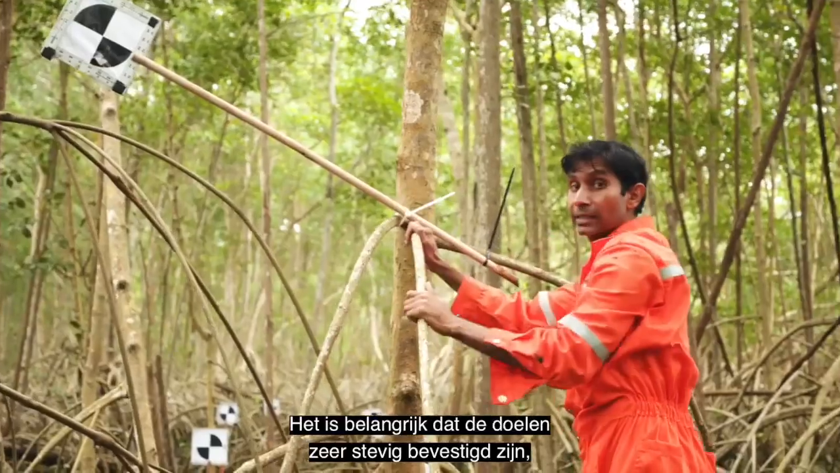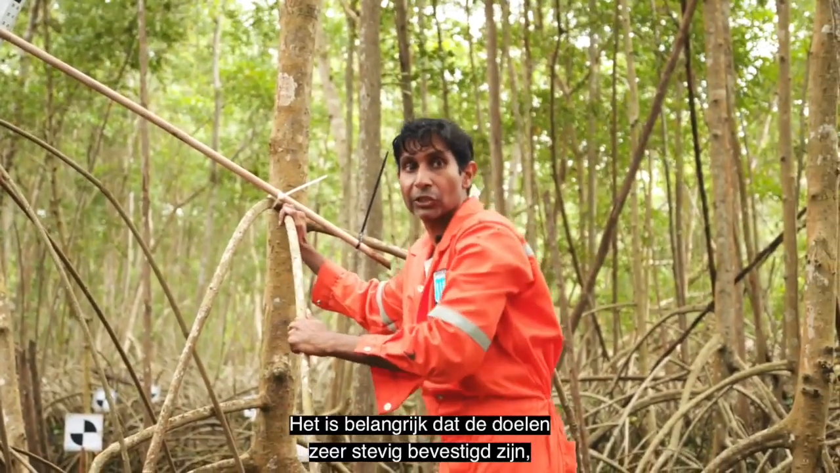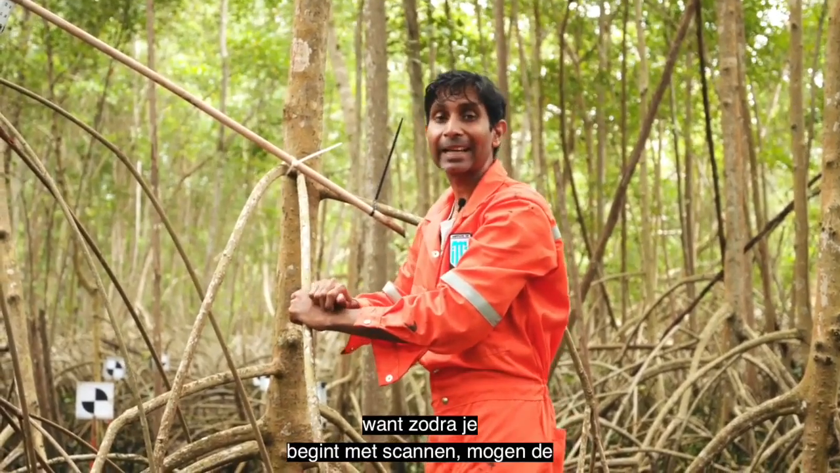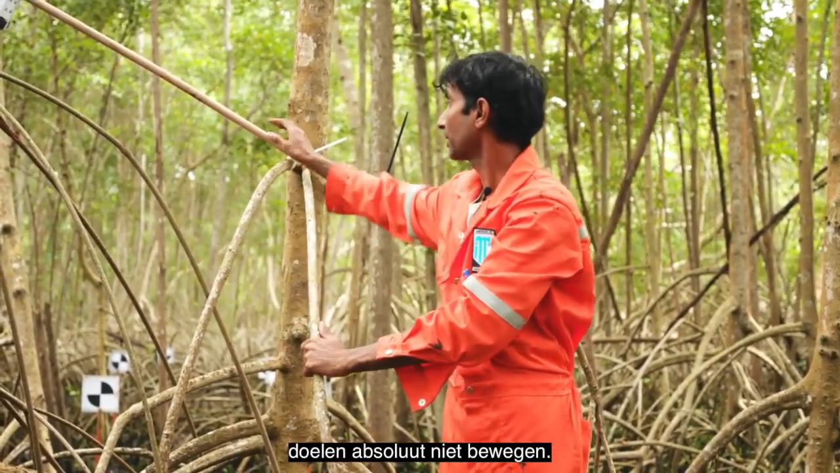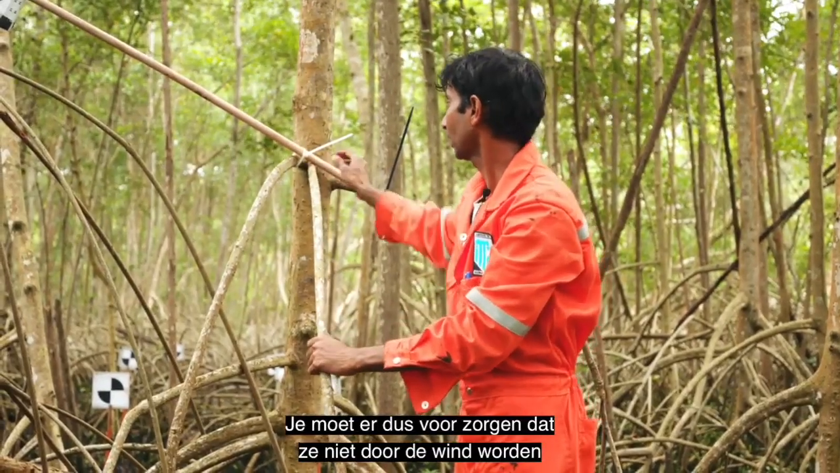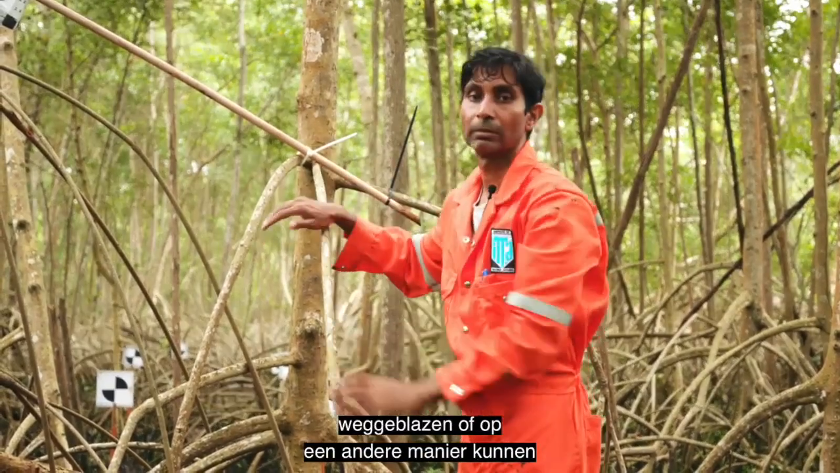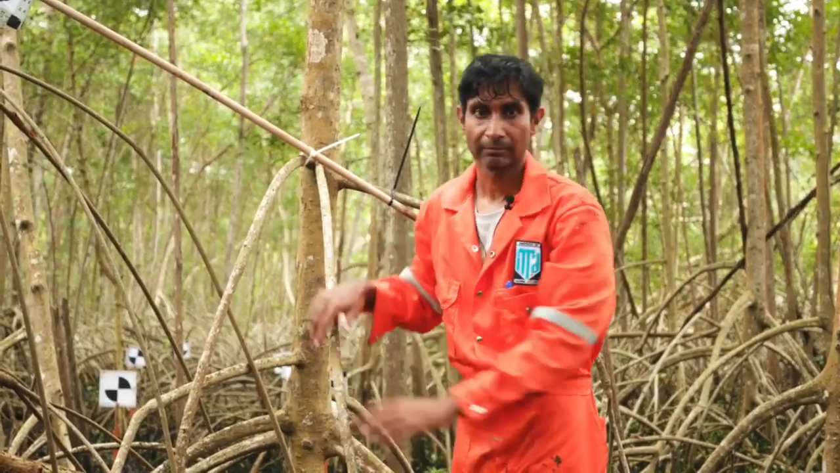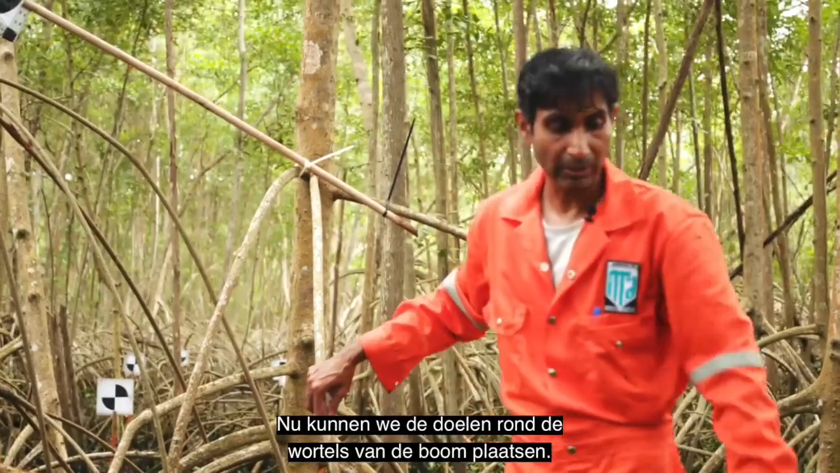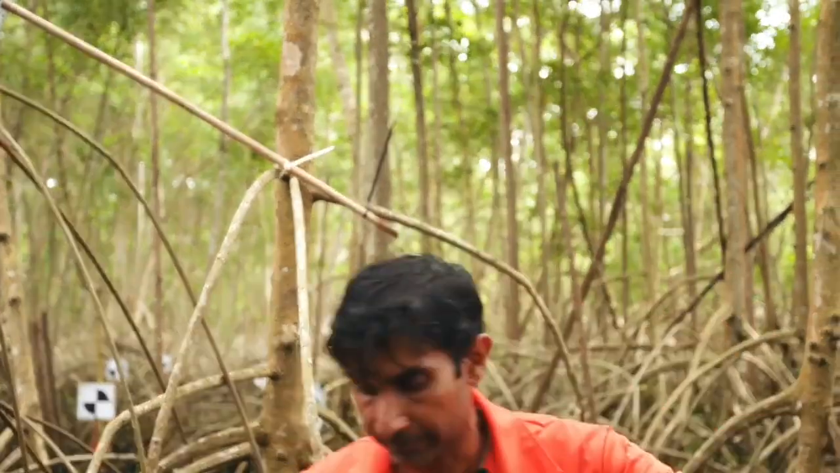It's important that the targets are very securely attached, because once you start scanning, the targets cannot move at all. So you have to make sure that no wind will move it out of the way, or that it cannot move, fall in any way. Now we can proceed with putting the targets around the roots of the tree.